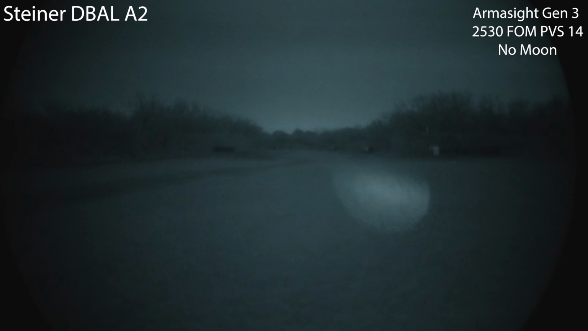Go ahead and narrow down the low power Illuminator just to see what we can get out of it. These can pretty much narrow to laser beams. So now you can see you're getting a little bit of a silhouette at 200. Little use at 300, maybe 400, but overall not overly impressive.